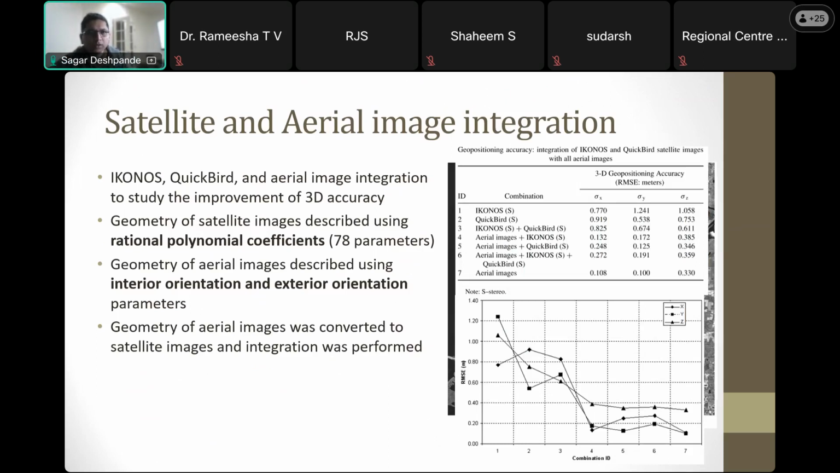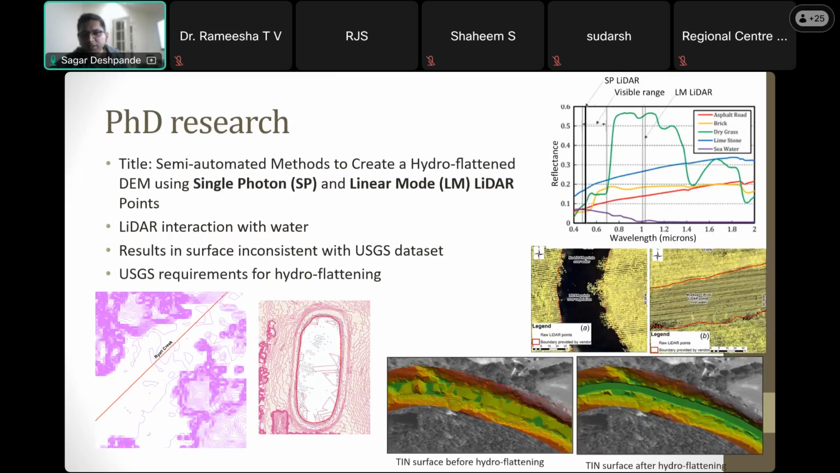Moving on, this is my PhD thesis. My PhD thesis was based on Lidar data. The problem in general is that Lidar data over water has an uneven surface.